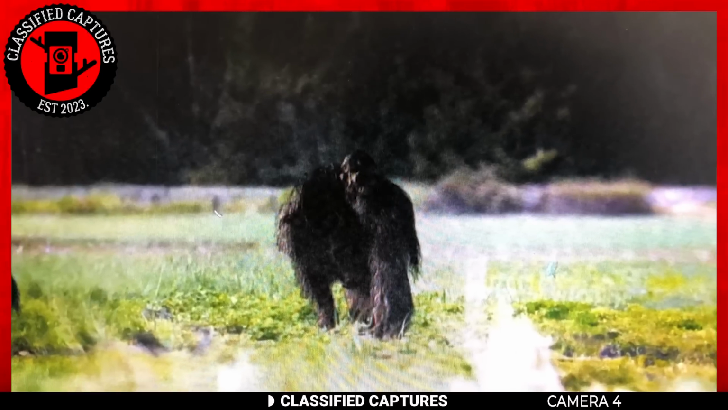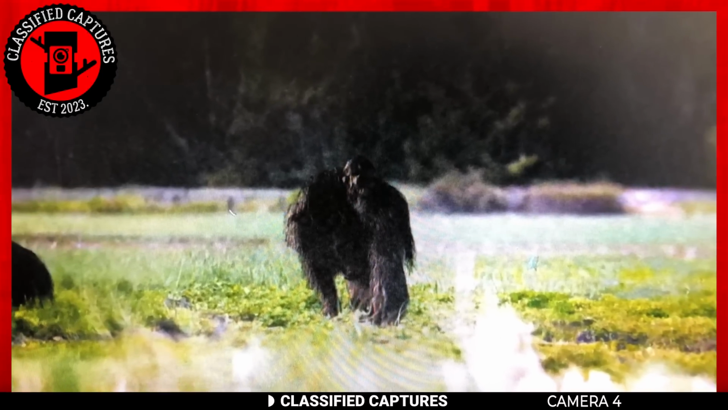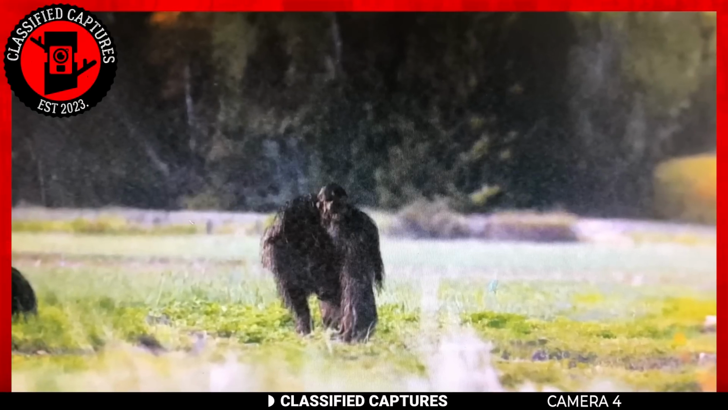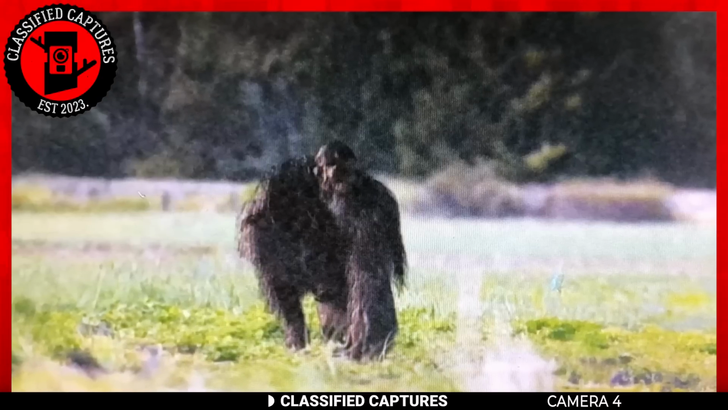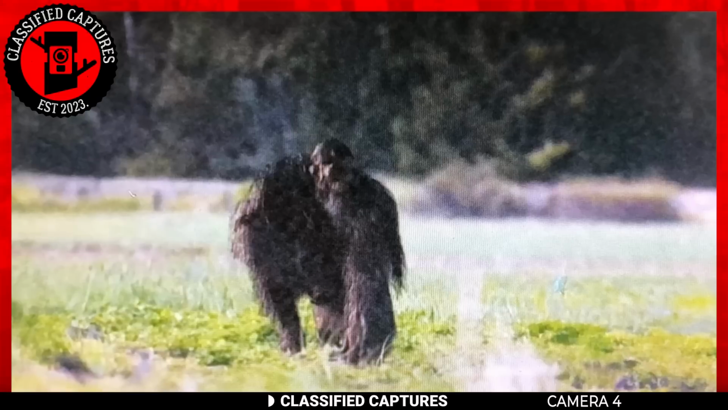Next, we have a trail cam capture that's gonna have even the most experienced zoologists scratching their heads. Have a look. What do you see in the image? A gorilla? Well, hold on, take a closer look. It does appear to have the bulk bodies typically associated with our large primates, but a closer look and you'd realize it's not a gorilla.